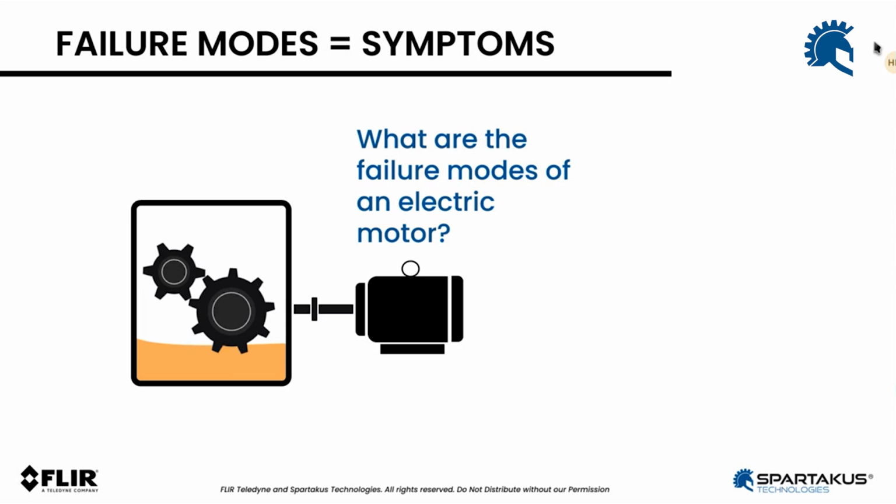And I'm going to start populating that with what I believe is, yeah. And we're going to have a cloud of words showing up. So I will let you populate that, and we're going to see what are the top failure modes, top symptoms for electric motors.